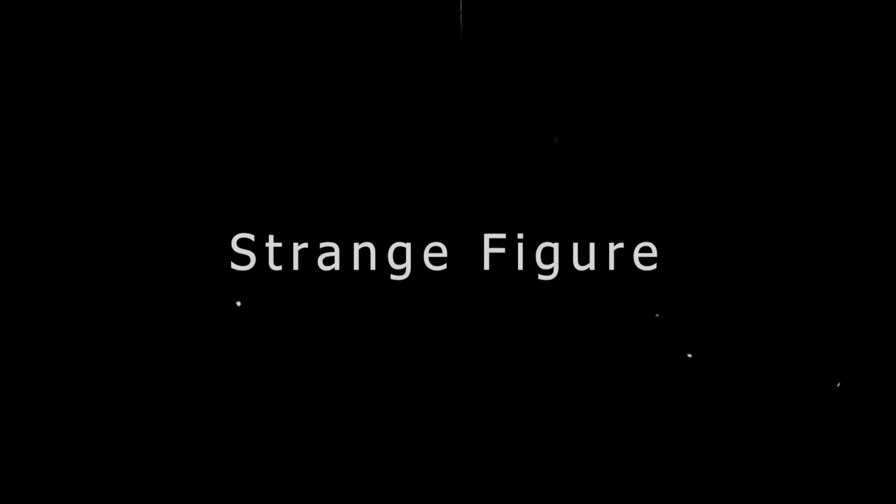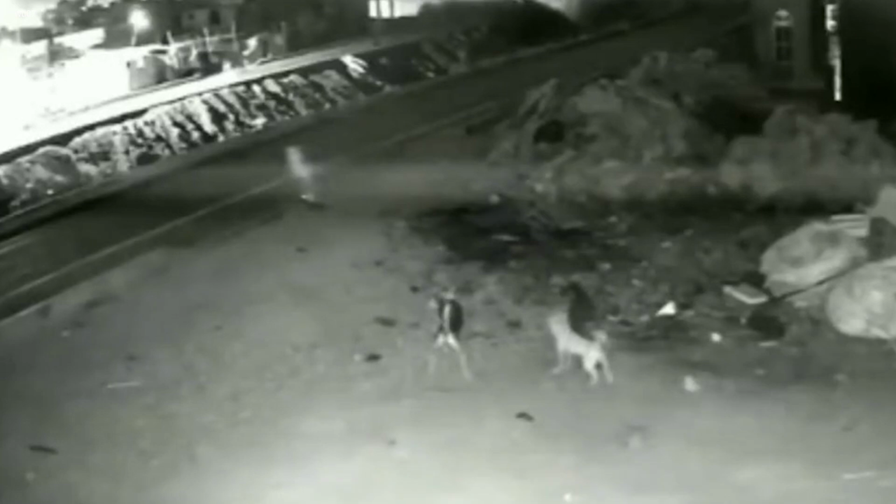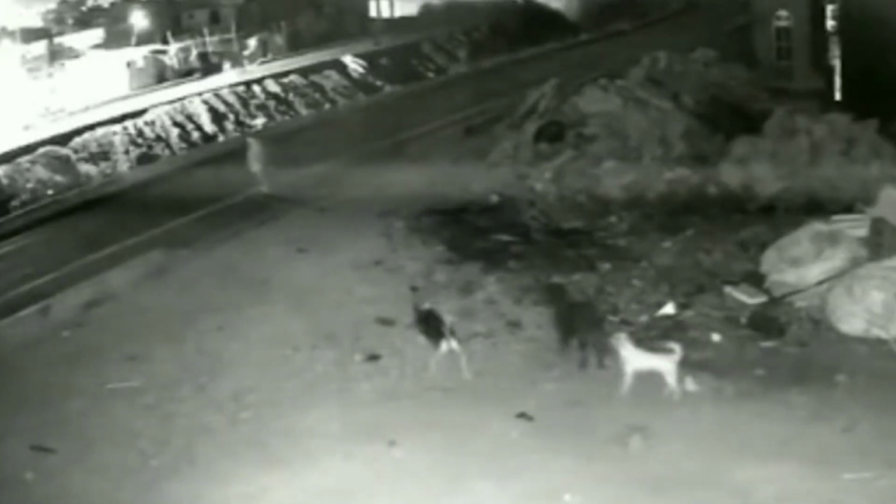Strange figure. This clip is a little blurry, so we couldn't make out exactly what was happening there. However, it looks like 1 or 2 figures floating on the ground, moving somewhere. It was so shocking that even the dog stopped barking and just stood there looking at the figures. The video is creepy in many ways, from the figures not walking but floating and leaving behind a trail, to the shocked dogs. Were they ghosts, or was it something else?